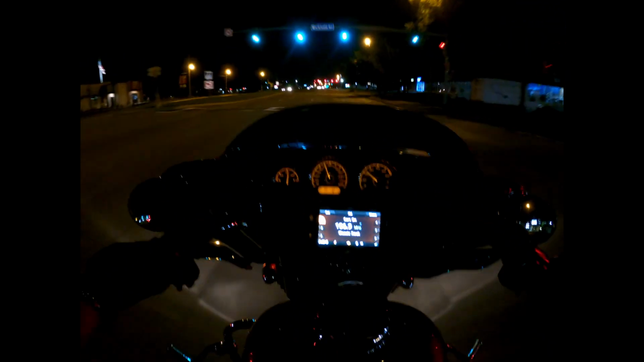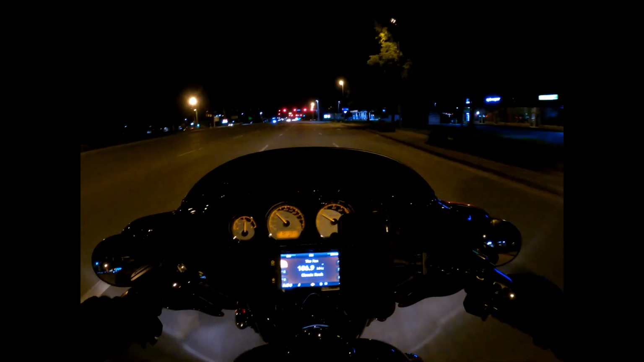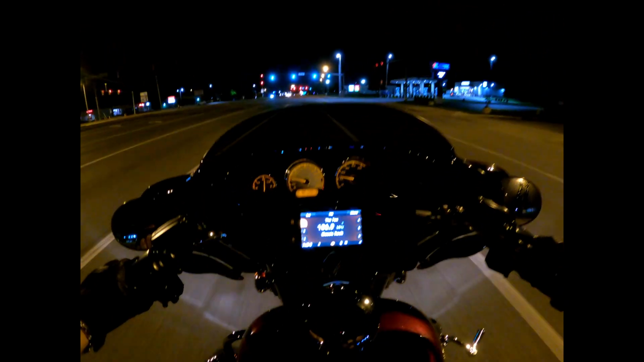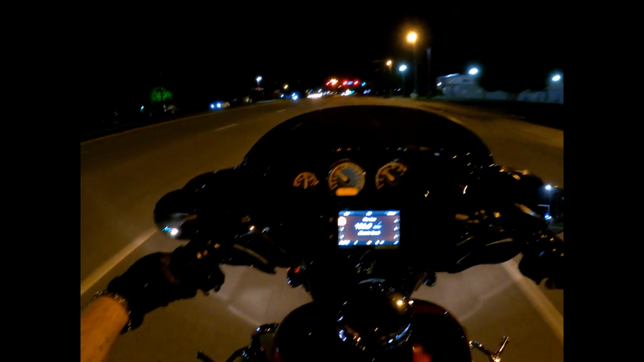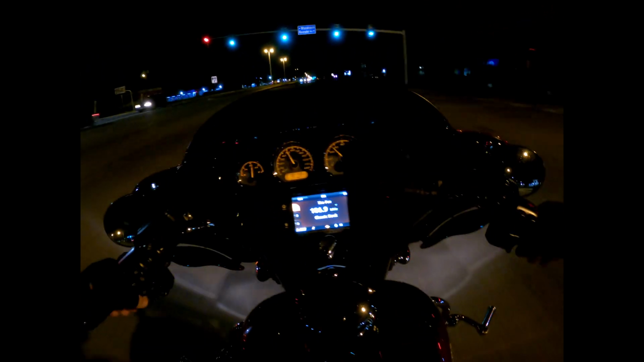It's late at night. The bars will be letting out in another half an hour. So I just gotta watch it down there, because there's one area you gotta go right through a section of his area where there's bars. There's also a craft brewery down there that has a bar in it. So I just gotta be careful.